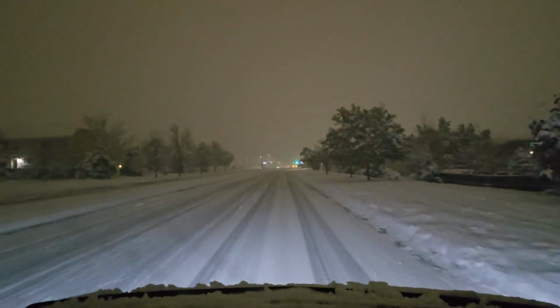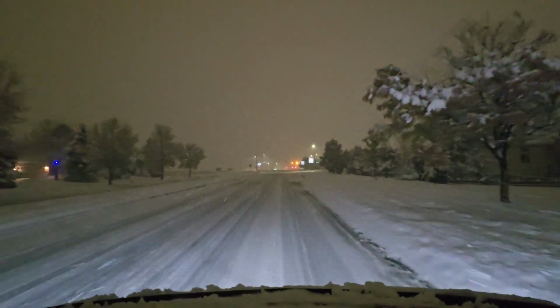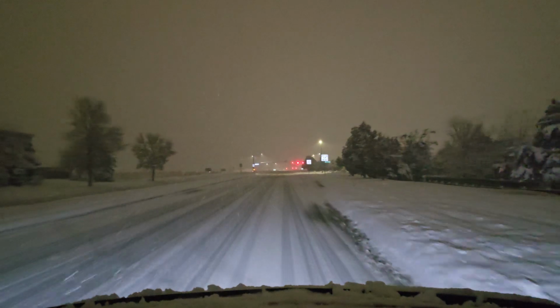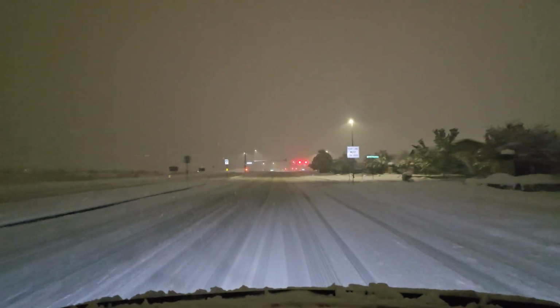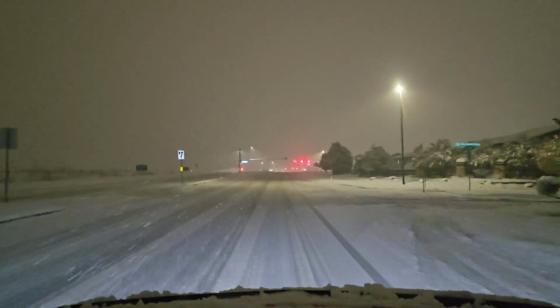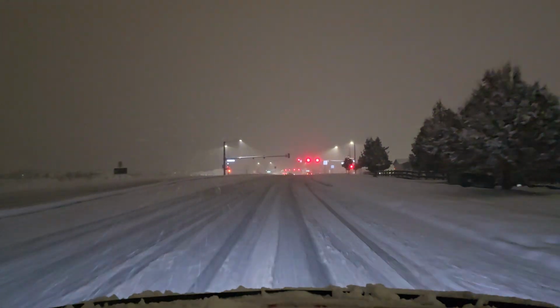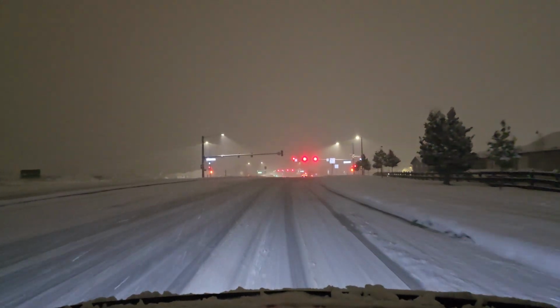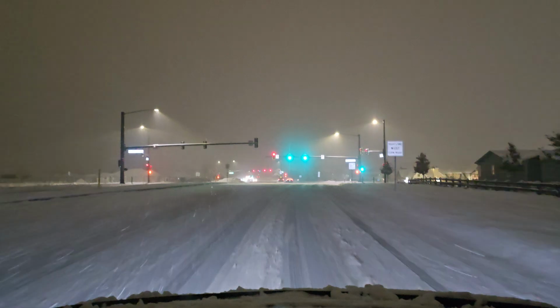So I can see the profile of the truck instead of just the headlights and the blinking lights. But yeah. Slow it down. Light's gonna turn green.